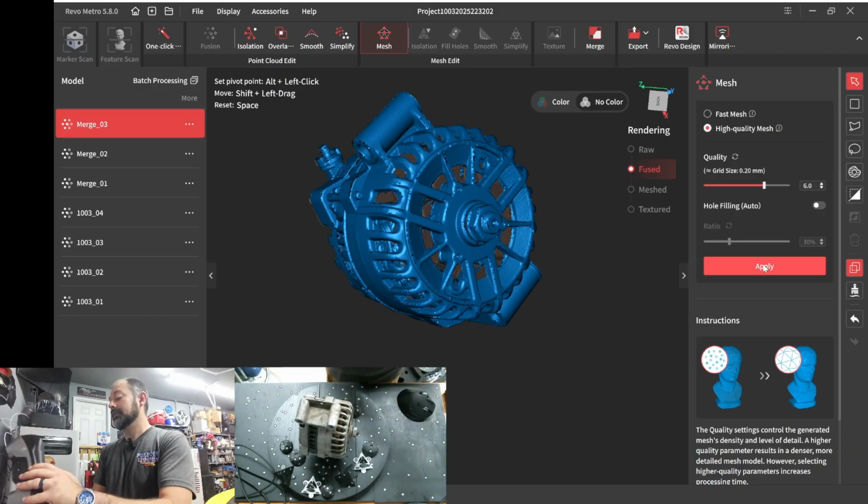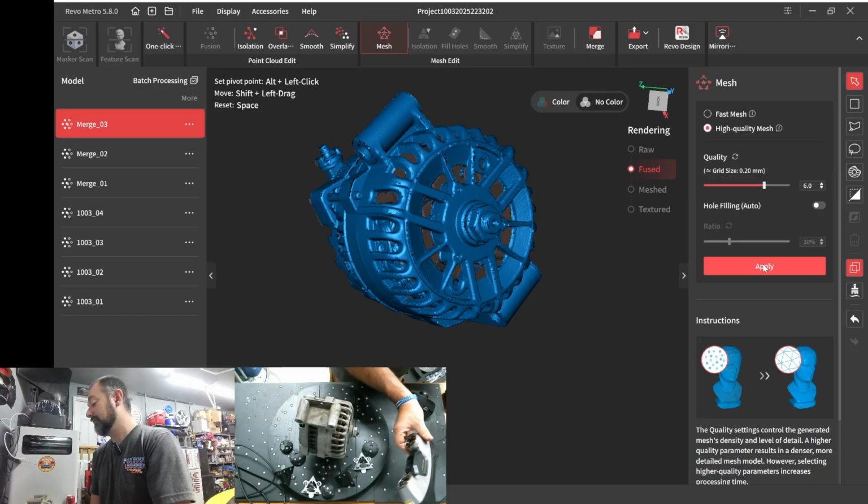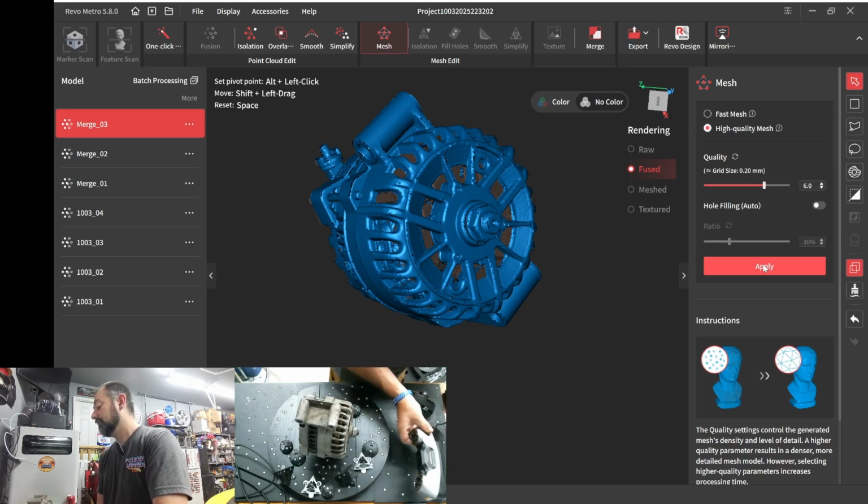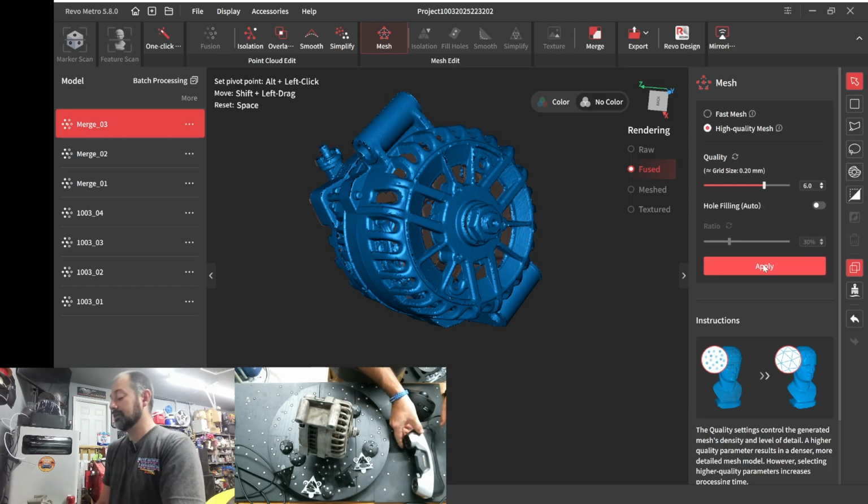So that's to be determined. But so far, it's a pretty looking scanner, I'll give them that. The gold ring, the gold logo, the gold buttons look pretty legit. I like it.